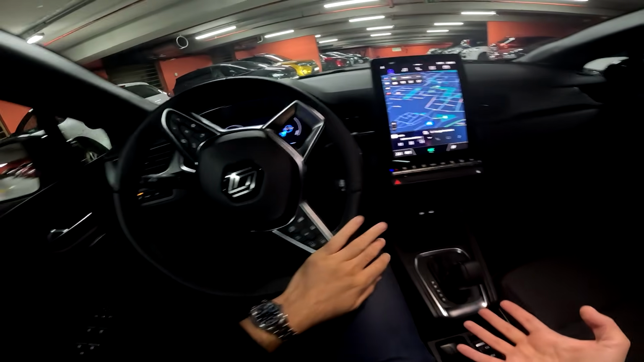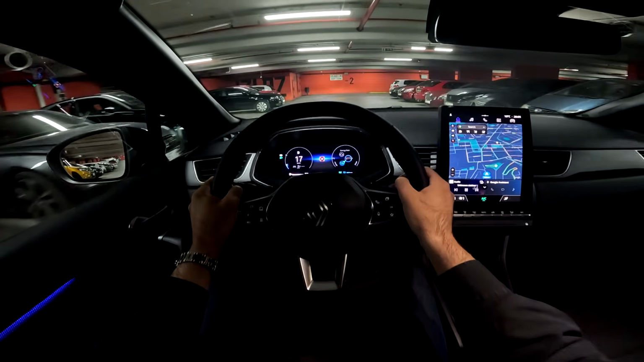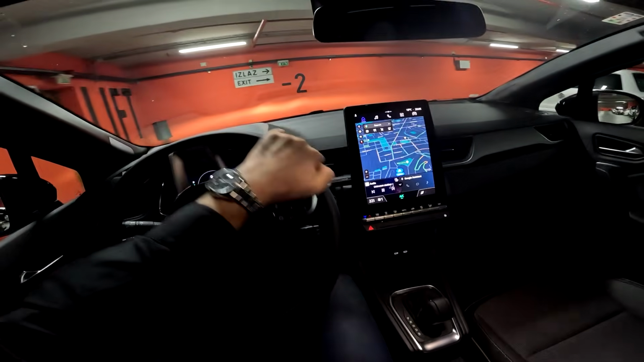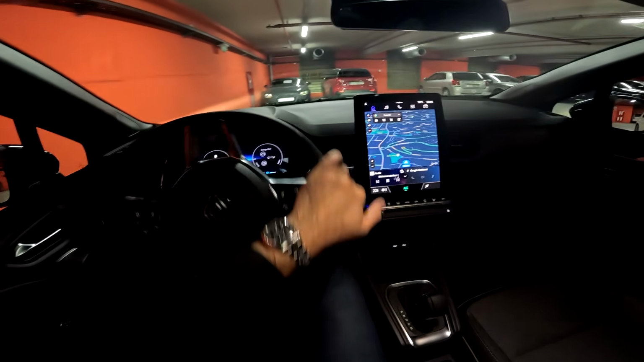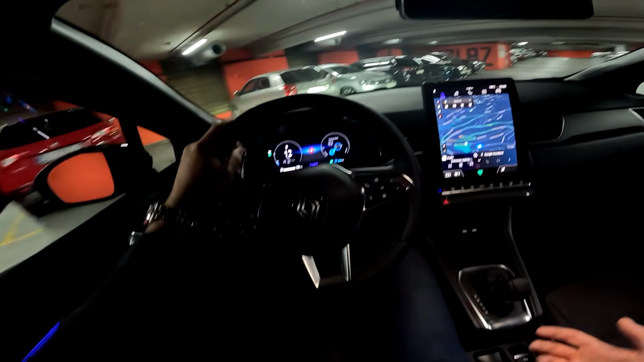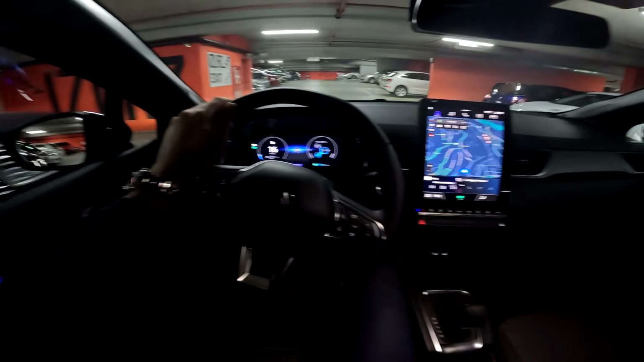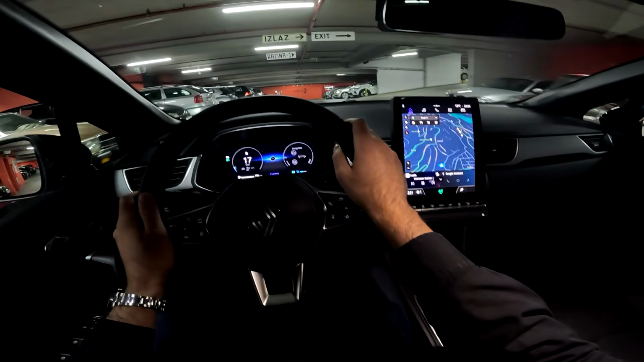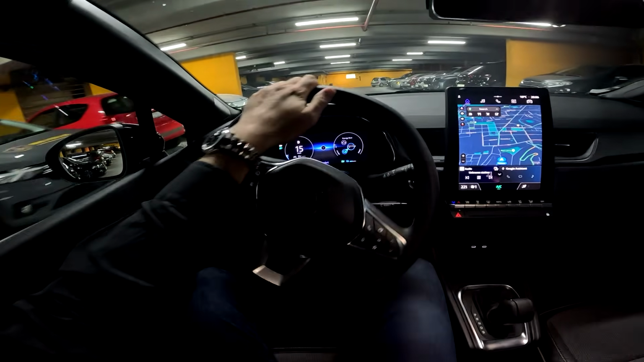And of course there are other options as well, as there are really plenty of powertrains for this car. So you can go for the 90 horsepower petrol unit. You have 2 mild hybrids, 140 horsepower or 160 horsepower. So if you want more performance, you have the 160 horsepower mild hybrid with top speed of over 200 kilometers per hour, and the acceleration of 8.5 seconds to reach 100.